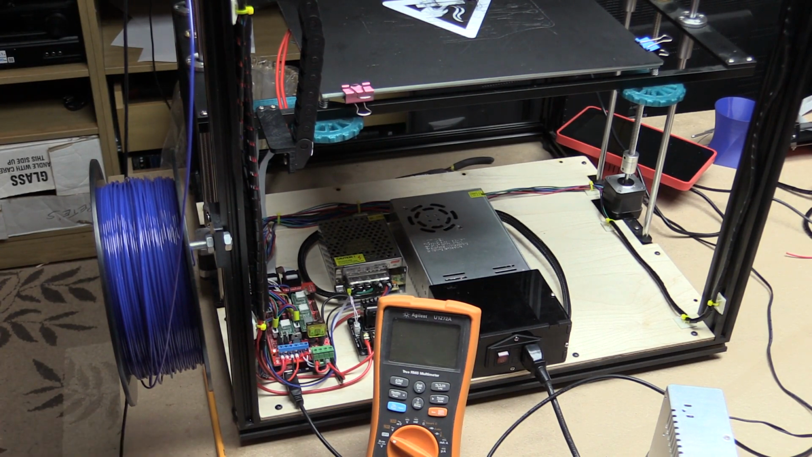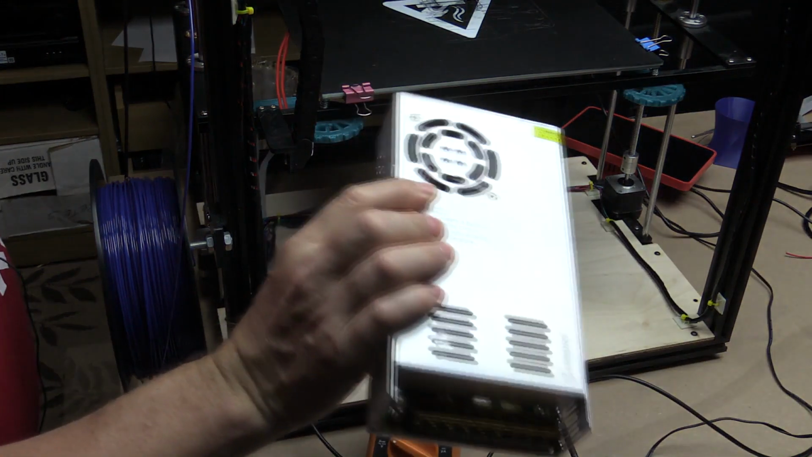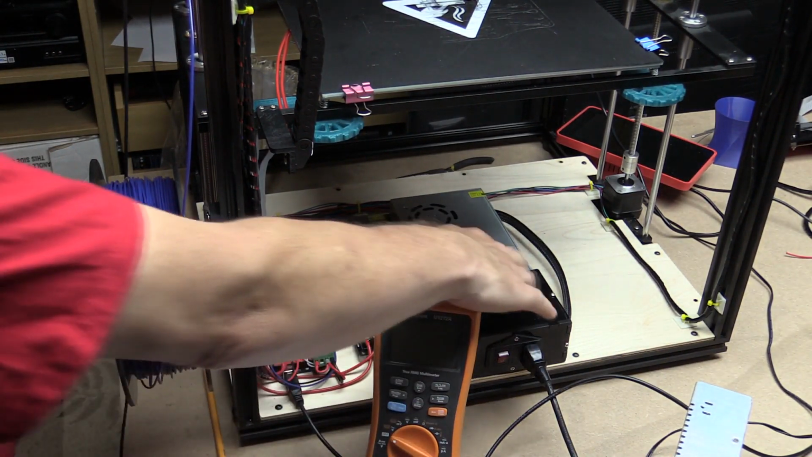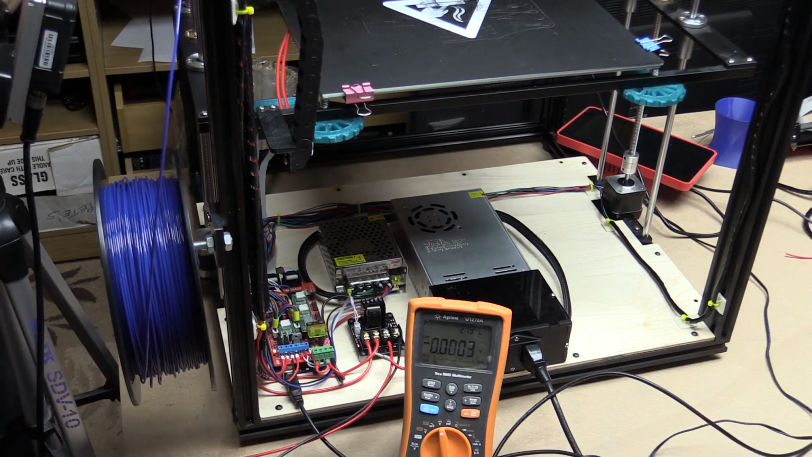Anyway, let me just get the 12 volt power supply. I'm just going to have these loosely wired up on the bench for the sake of this. Obviously, when I'm done, it will all be wired up and protected and everything else. So I just want you to see why I keep saying wiring matters.